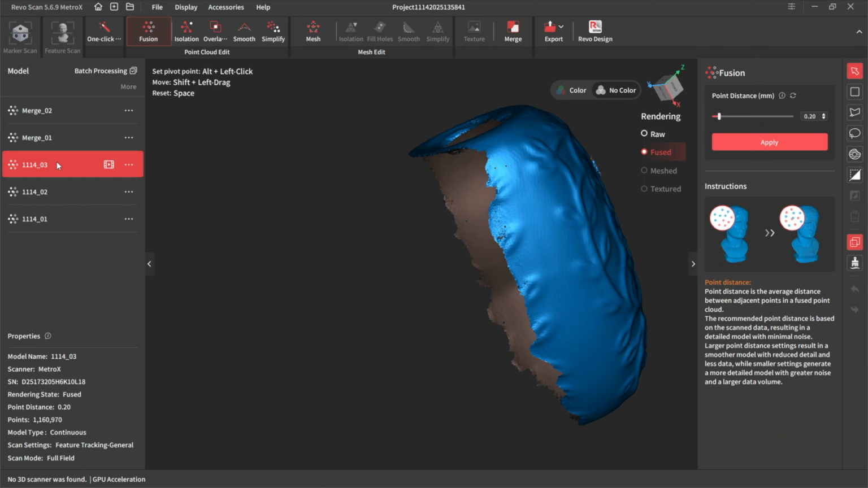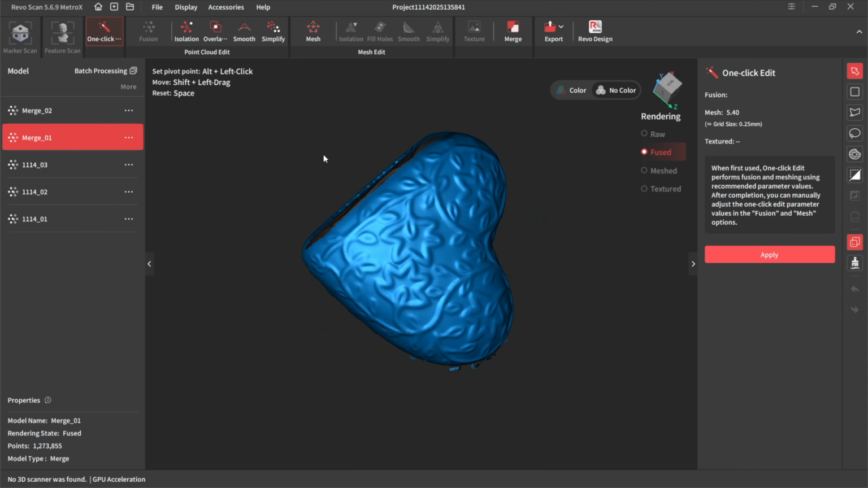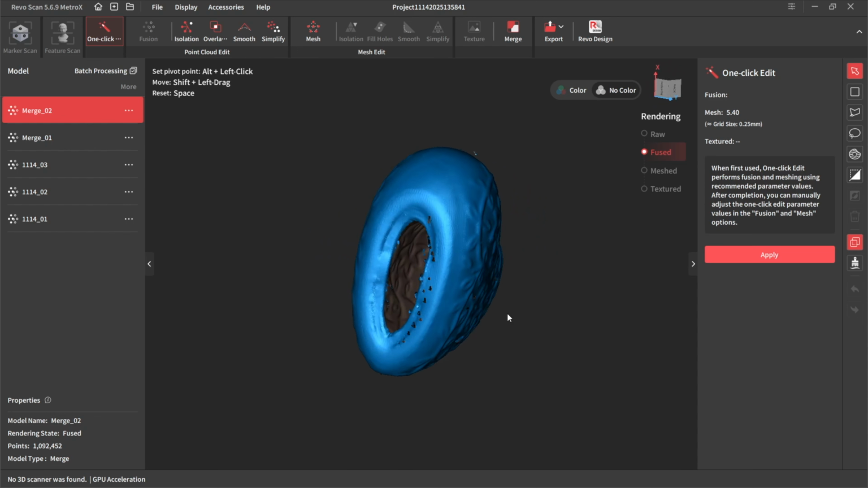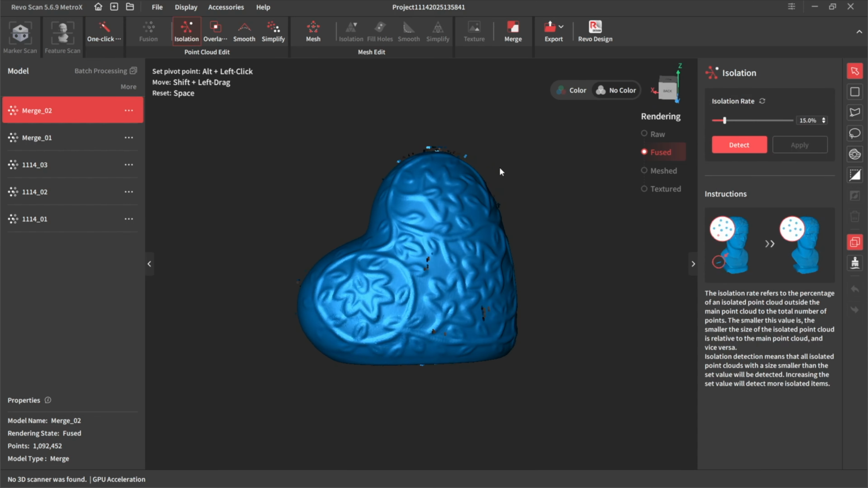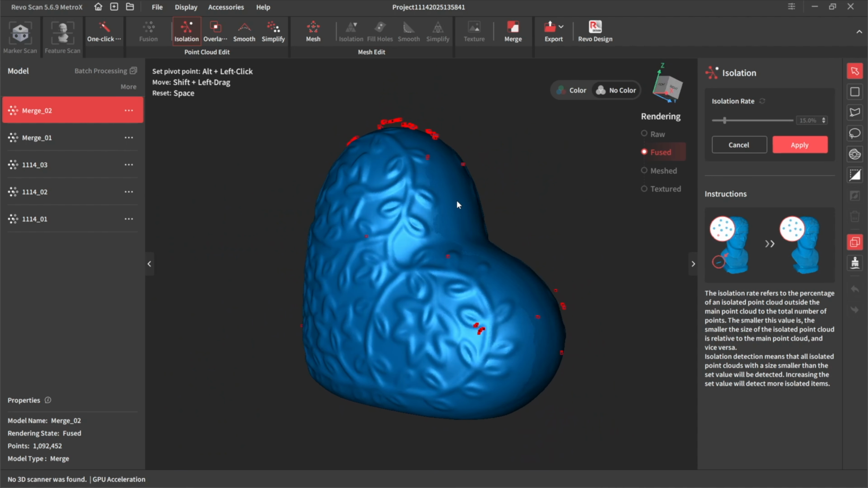So if I now go over to the list of models, there's number 1, look. Merge 1, where I just did the 2 scans, and there is merge 2, which is all of them together. Isolation on that now, which gets rid of all those little floaty bits. So if I have a look now, all those bits that I said were floating on the first instance are going to go.